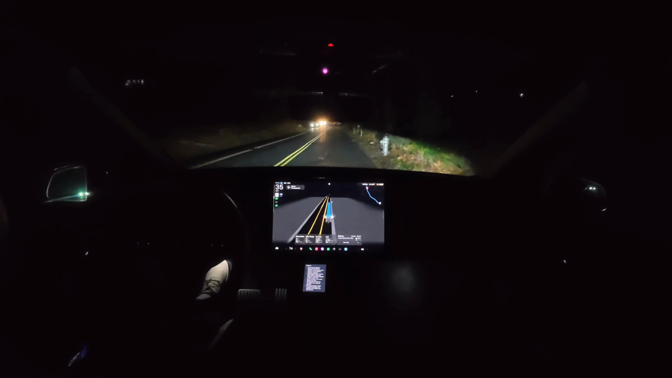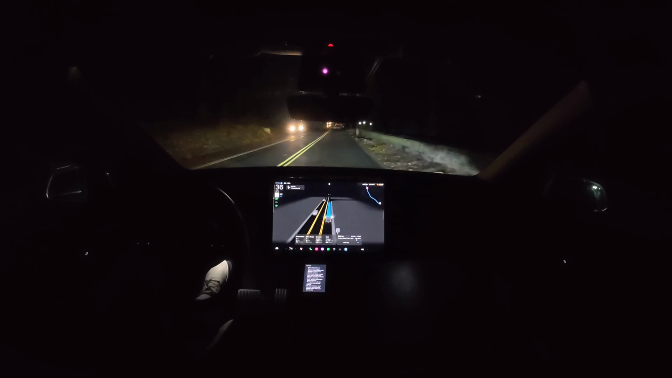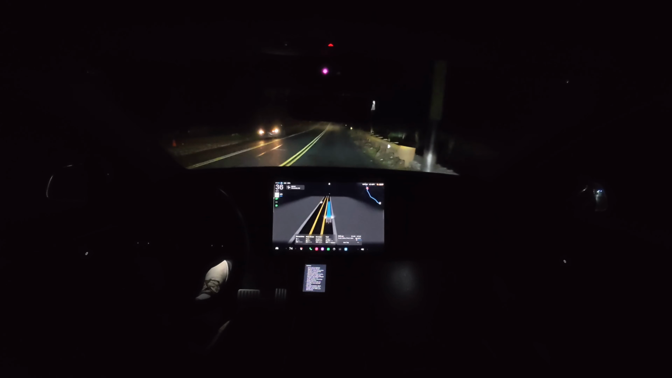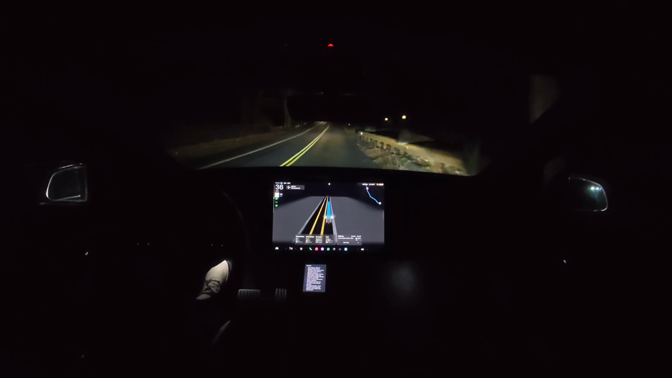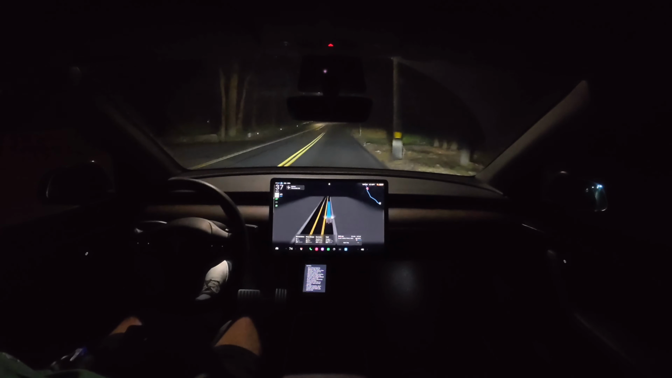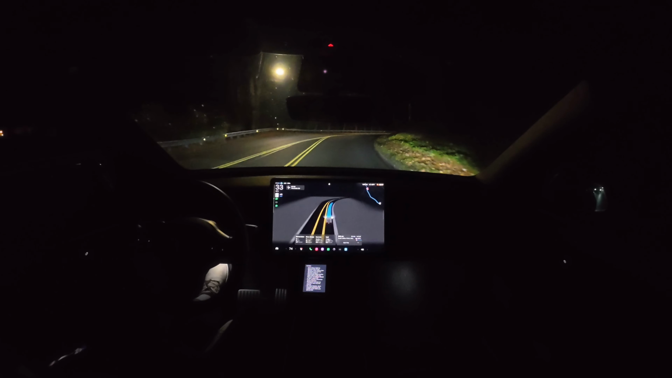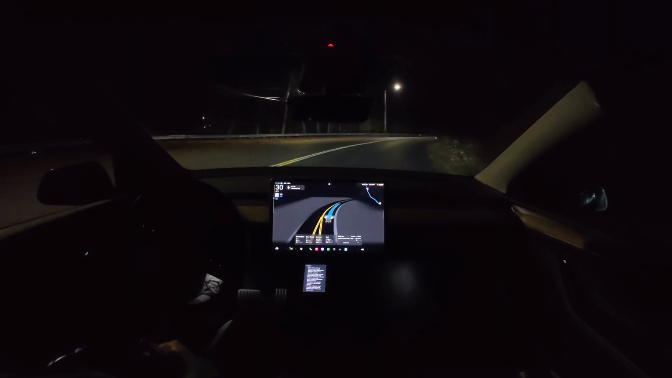We had a little bit of a tight curve there, and the car kind of came to a slow halt as it went around. It didn't really prepare for that tight turn. It almost went into the turn at the same speed, and as we're going through the turn, it was like, oh, we should probably slow down a little bit here. That's the one thing about these back roads here in PA is they are windy and curvy.